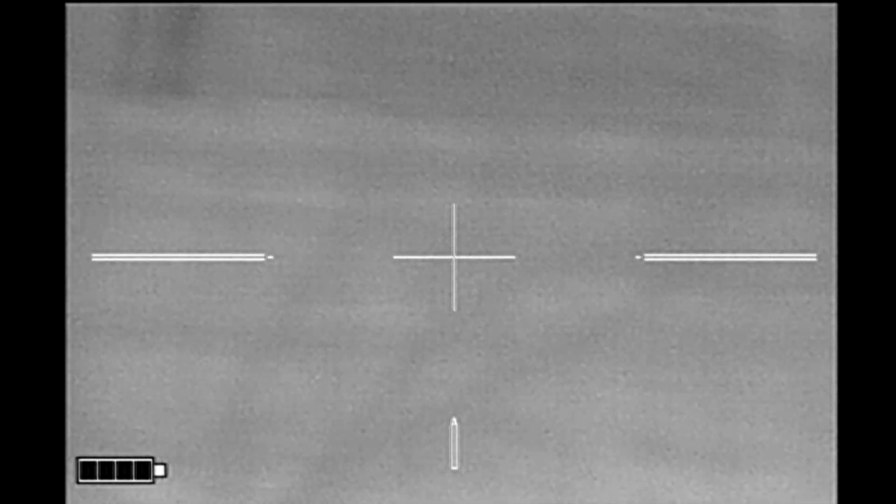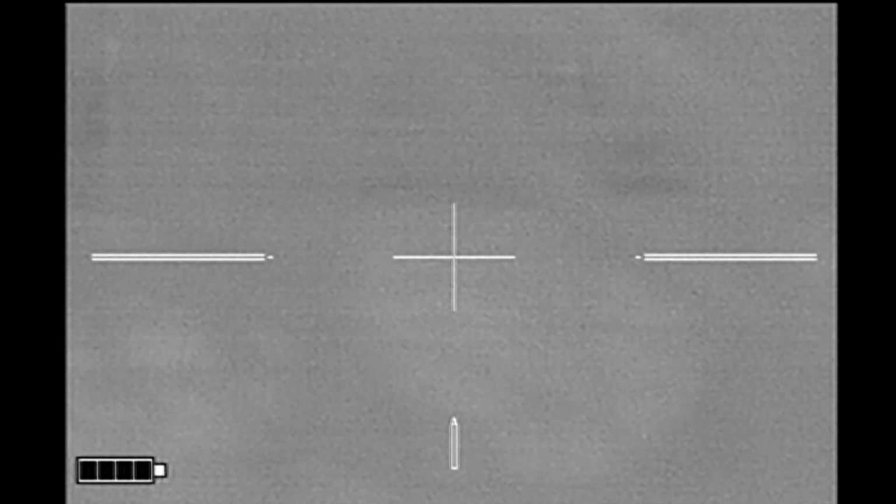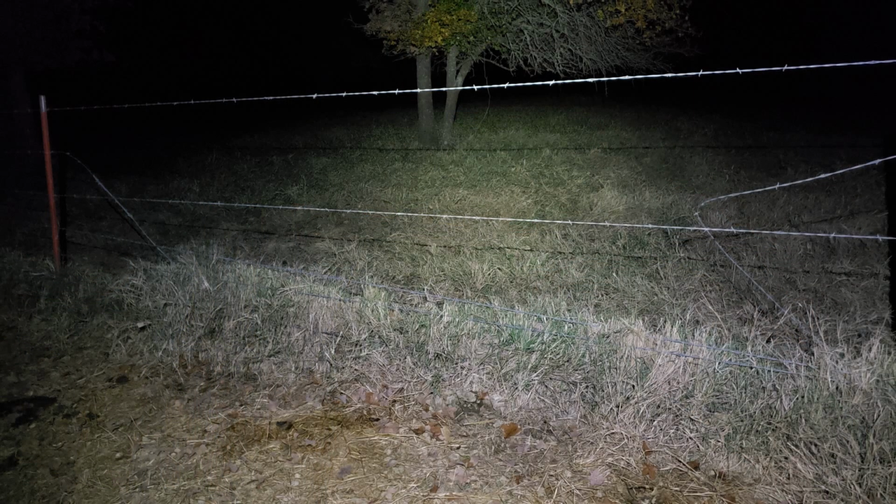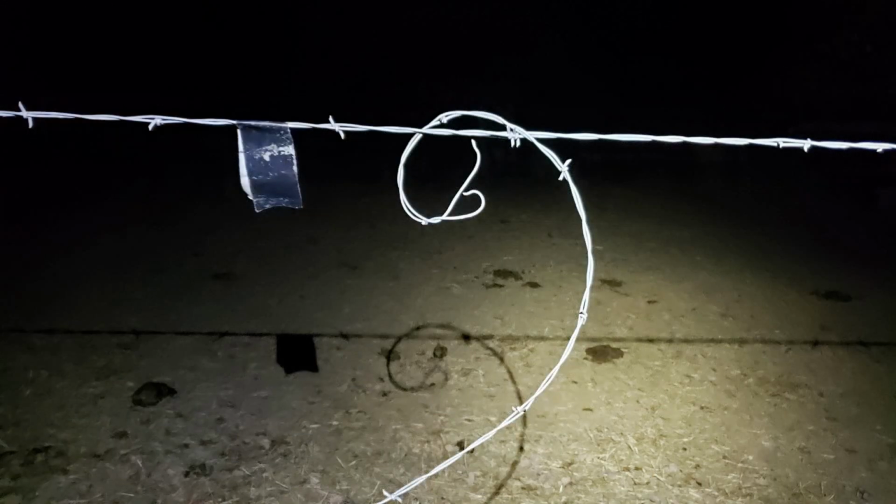Well, what happened with the gun not cycling properly? It's because the magazine wasn't inserting properly, and the magazine wasn't inserting properly because it is too wide. In fact, it is about 3/4 of a millimeter too wide compared to a magazine that will insert and eject quite readily. So I'm going to be discarding the first magazine. What happened on the last hog? I shot a wire. You can clearly see the evidence of this by the curled up end of the wire, indicating that it's been hit by a bullet.